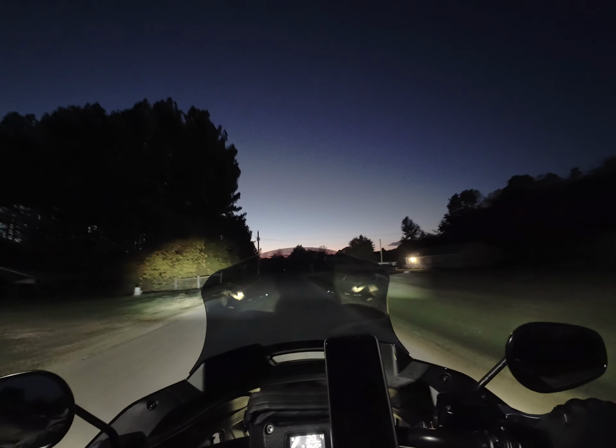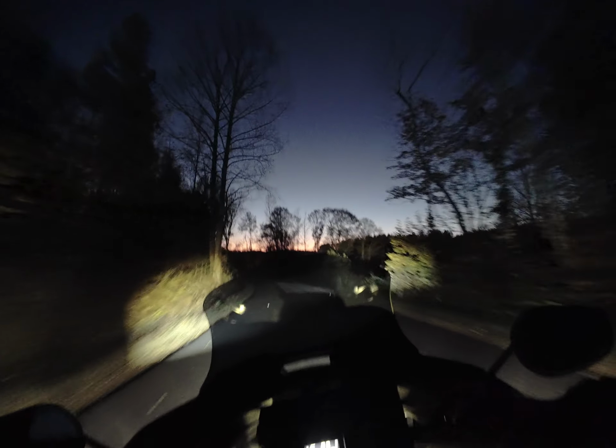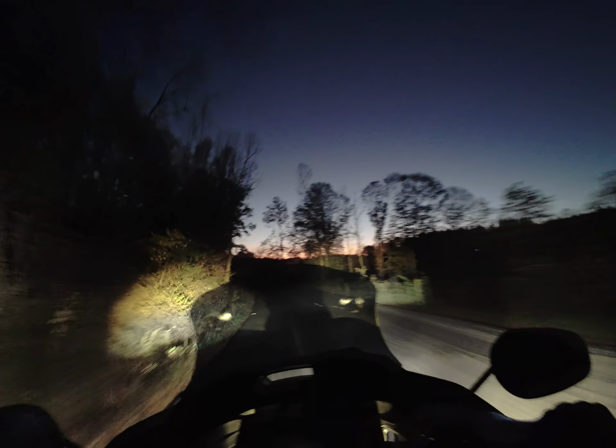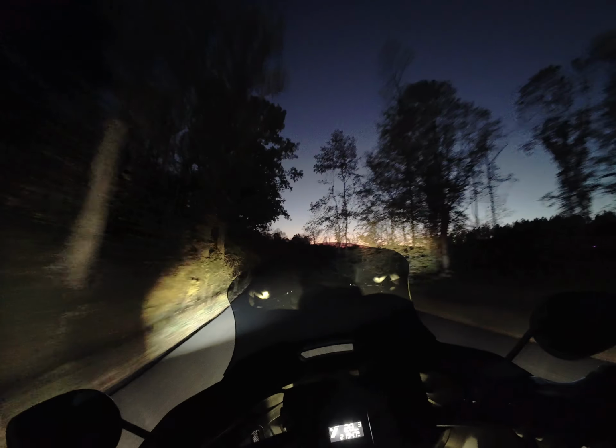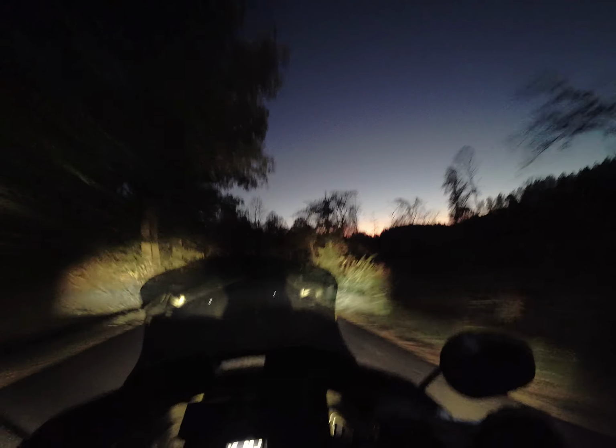This is typically the configuration that I run when I'm going through these back roads like I'm doing now, because looking around, it gives me a pretty wide field of visibility, and I don't really have to worry too much about not seeing. It's really, really wide, and this is why I do it, folks.